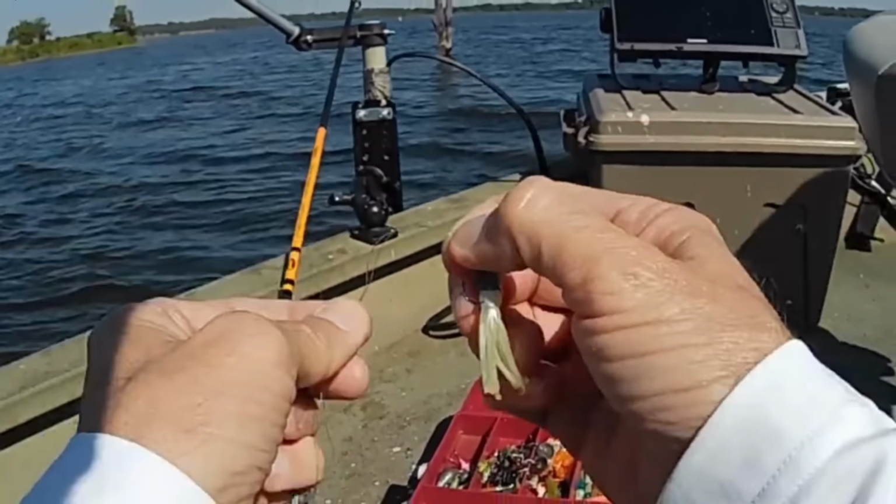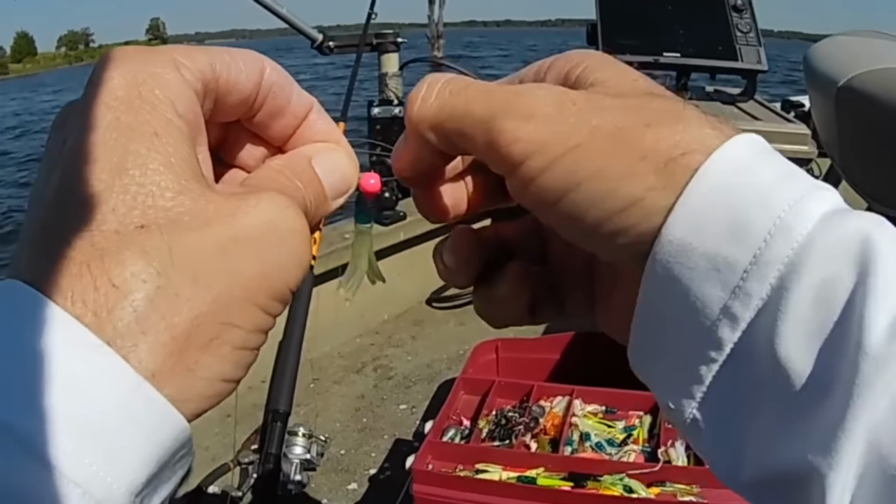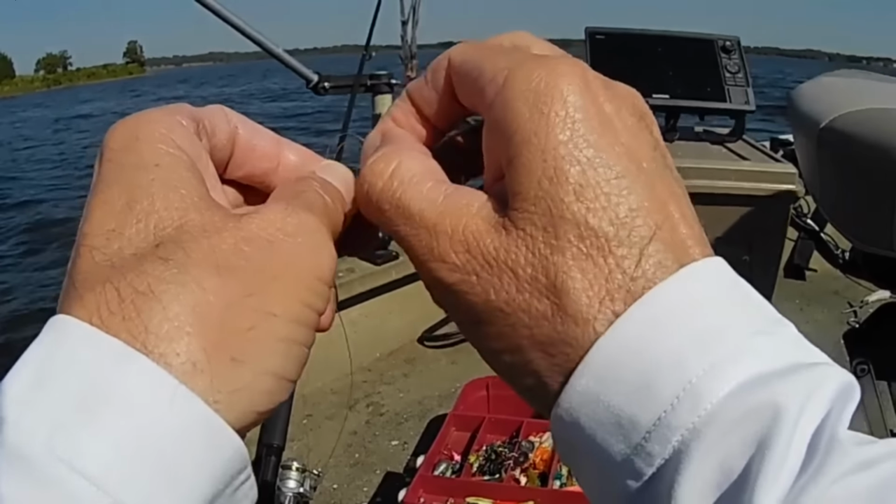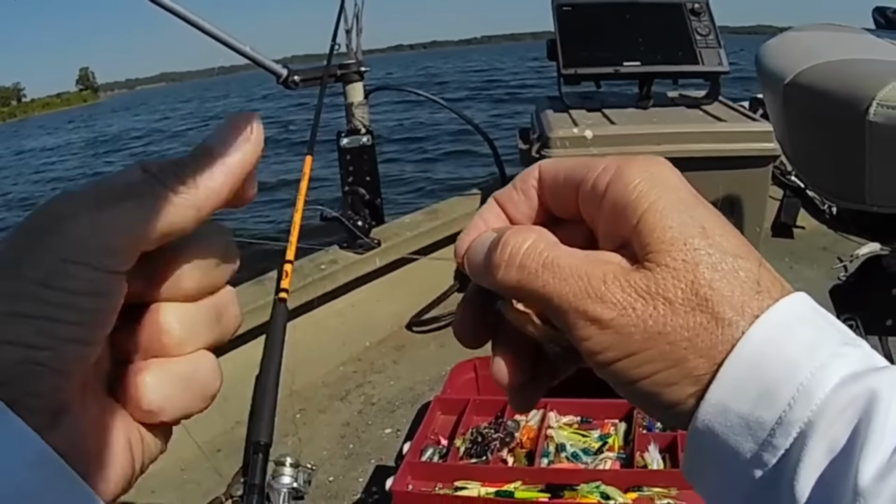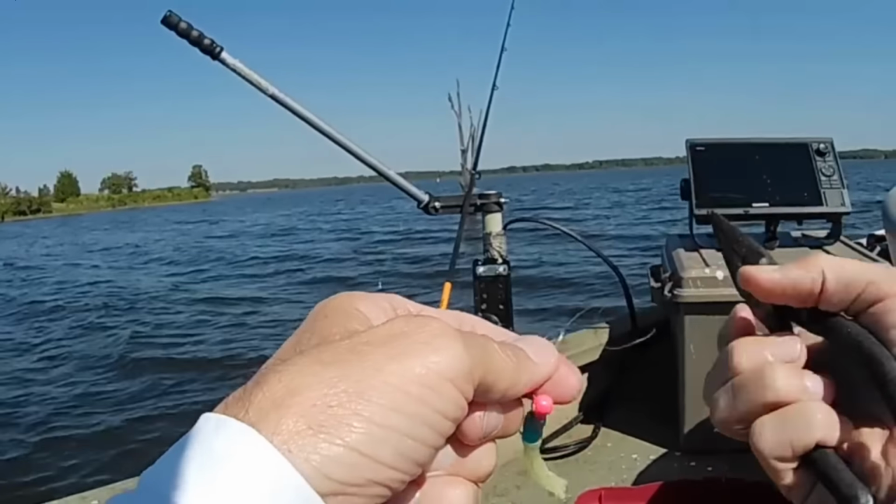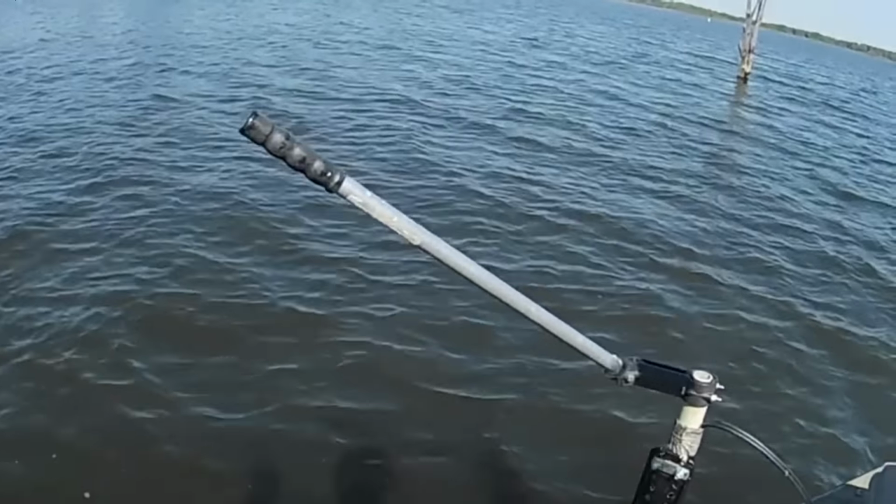I just double the line, wrap around like I'm gonna tie my shoe or something. Go through one time. Go through two times. And that's it. Cinch her up. Cut the tag end off. Now then, let's see if they like this one.